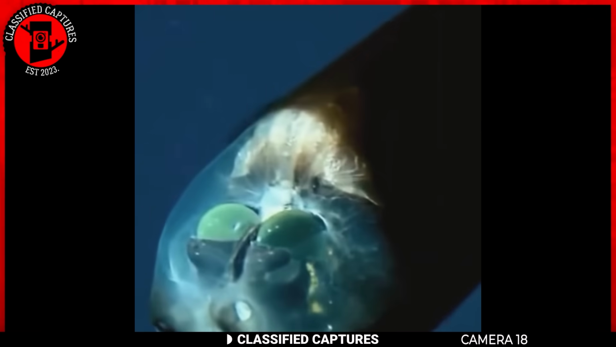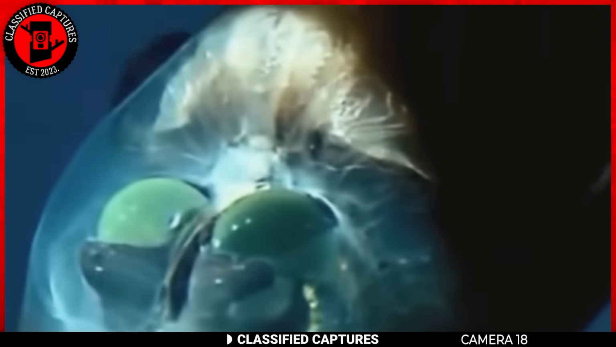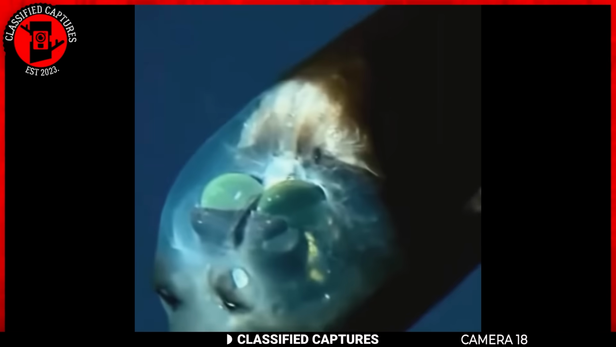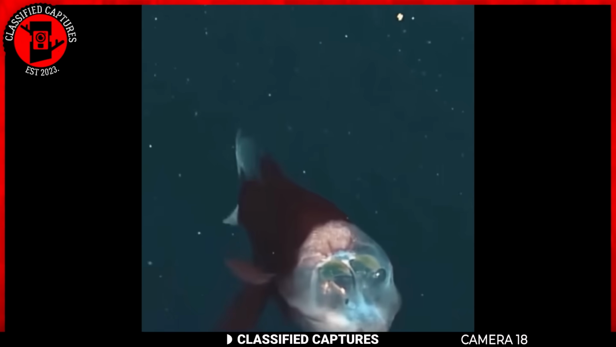The transparent dome serves as protection for the eyes, allowing the fish to detect prey and potential threats above while adapting to the challenges of deep-sea life below. Talk about a cool adaptation.